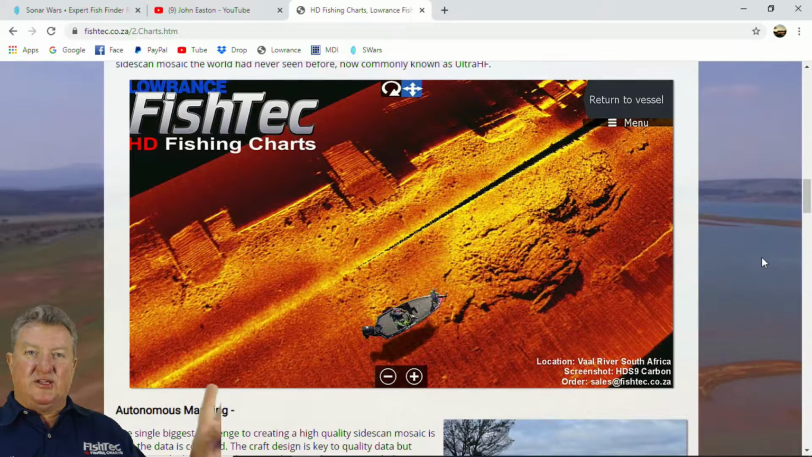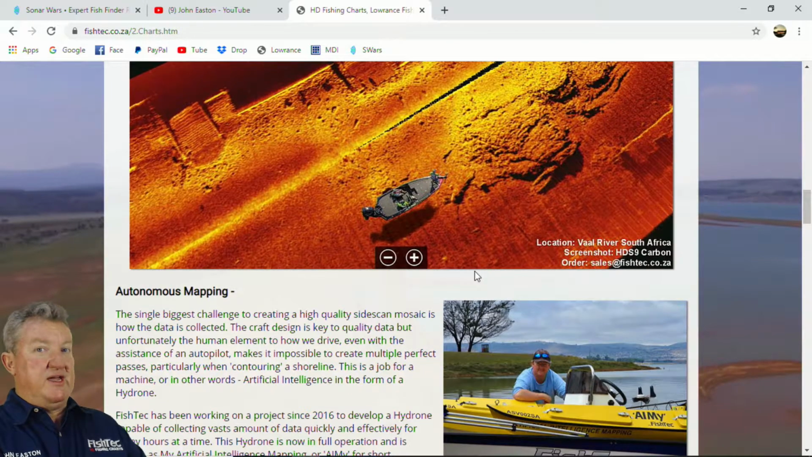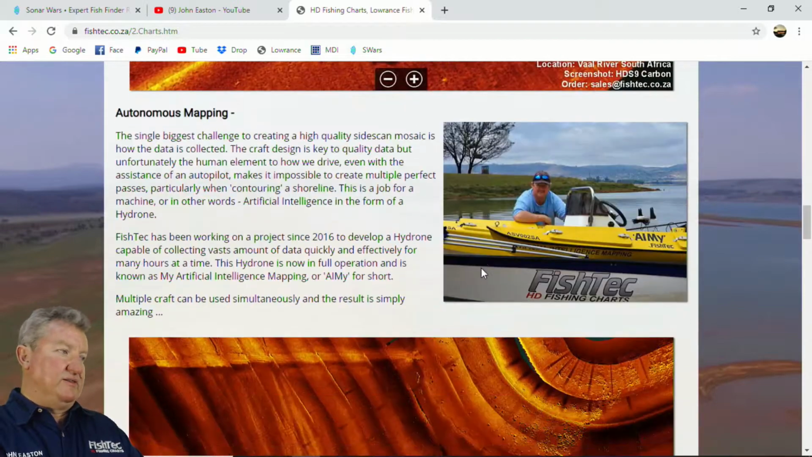Anybody that has created a mosaic themselves will look at that picture and say, how did he do that? Yes, there's some great mosaics out there, but there's something unique about that, and I'm not going to say it, but somebody that's done it will look at it and go, why am I not getting that? So just remember that. Ultra HF mosaics, brilliant stuff.